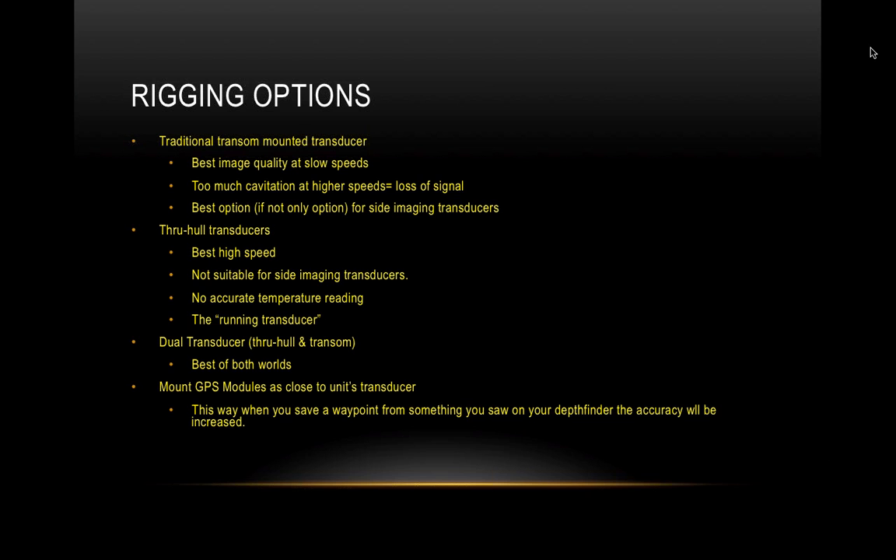Okay. Another thing about traditional transom mounted transducer is that you run the risk of getting it knocked off by a stump. You know, if you run over a stump, could break it off or send it up. And sometimes you won't even know that your transducer has been kicked up, and you'll be getting the wrong depth reading, and it just looks weird, and you're wondering what is going on here. Why does this Depthfinder stink? It's not the Depthfinder, it's just kicked up.